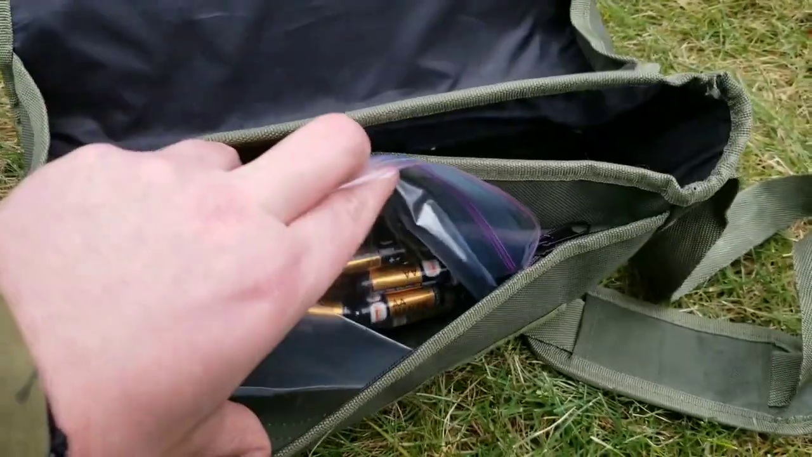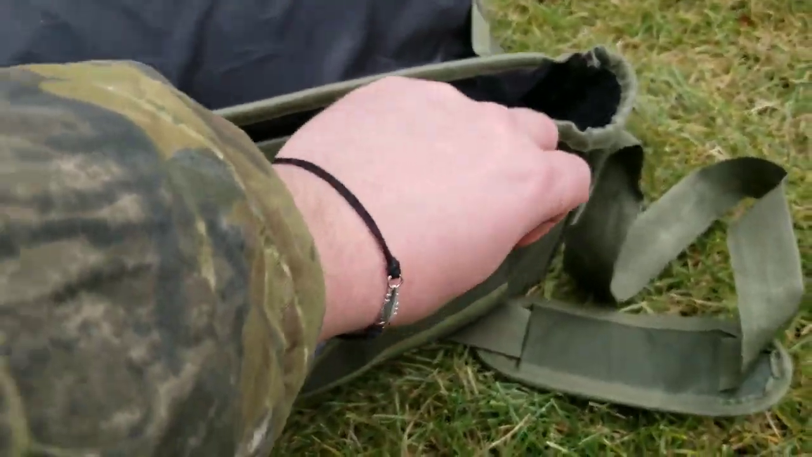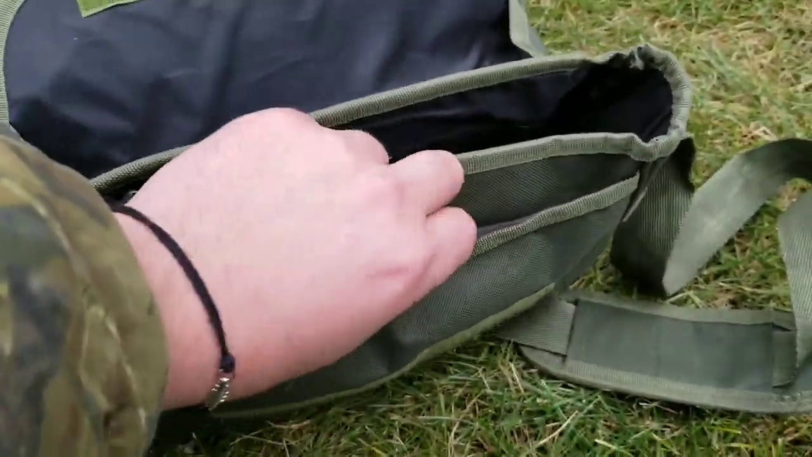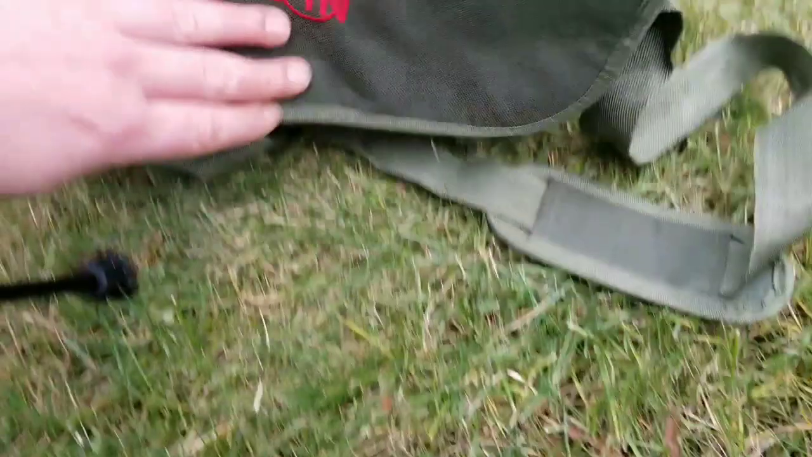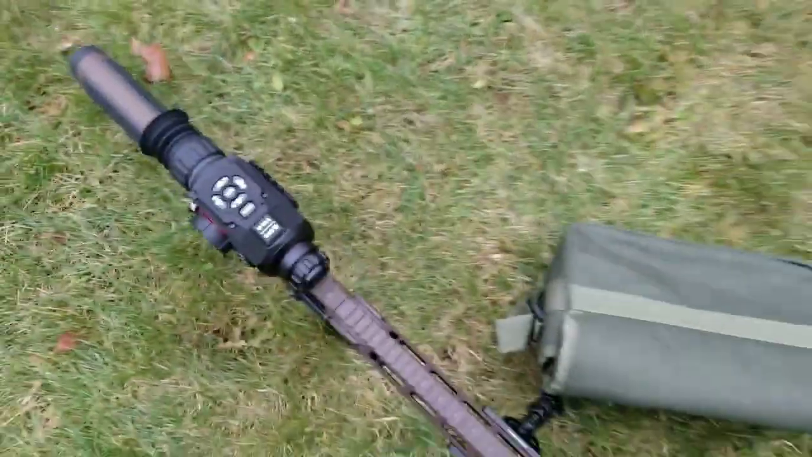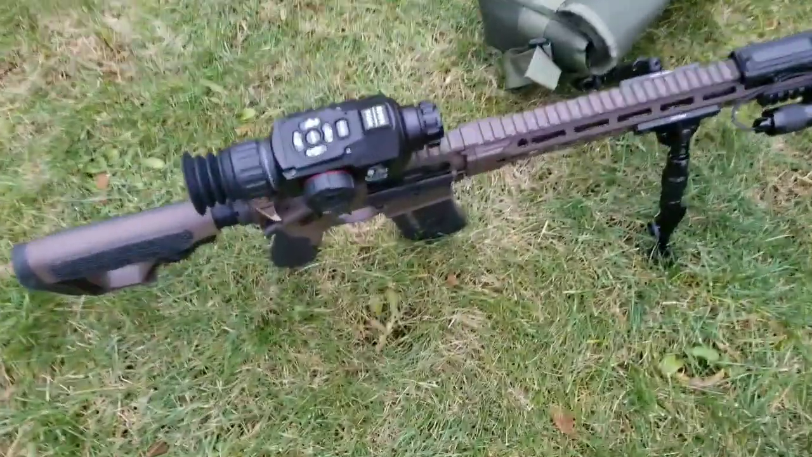I just brought along extra batteries when I was hunting just in case I needed them, but I haven't needed to change these batteries after a couple days of long hunts, so it's been going pretty good. Like I said, hopefully I can get the video of what it looks like inside for you guys.